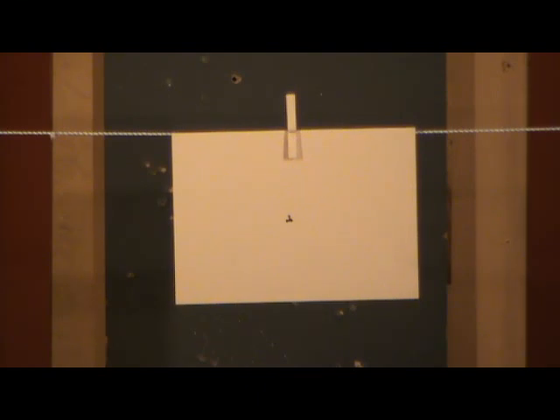Five, keep going till it drops off. Six. Seven. Eight. See, it's good for the same hole.